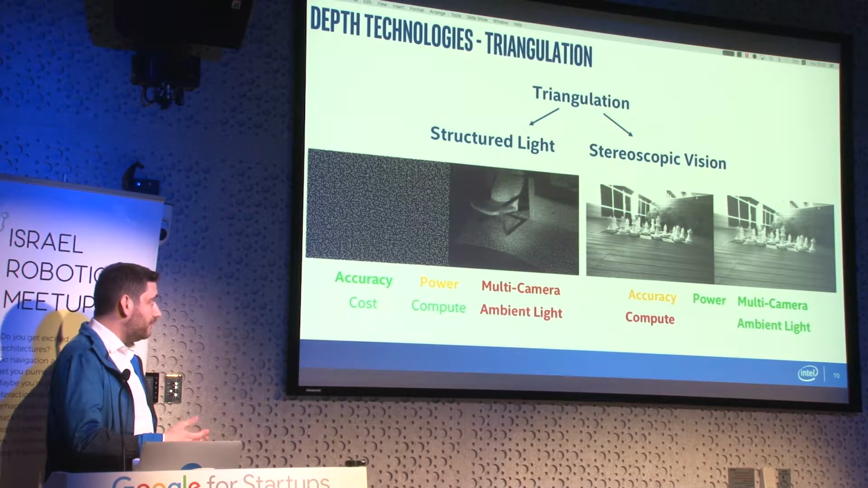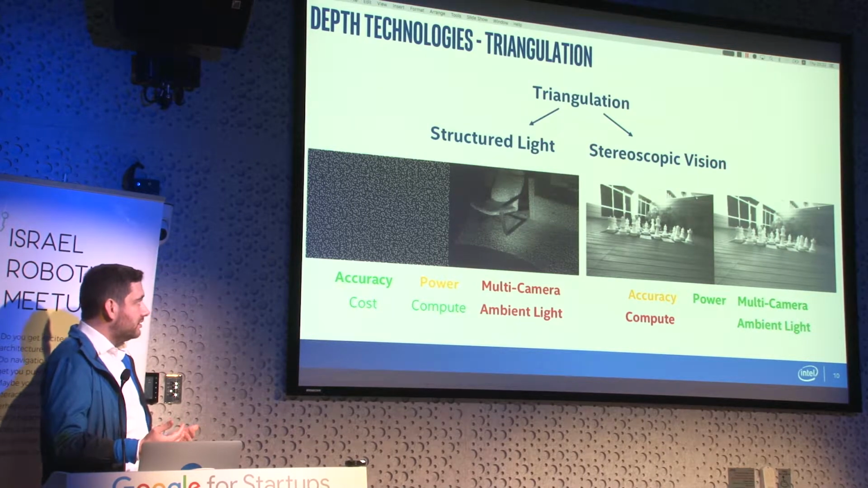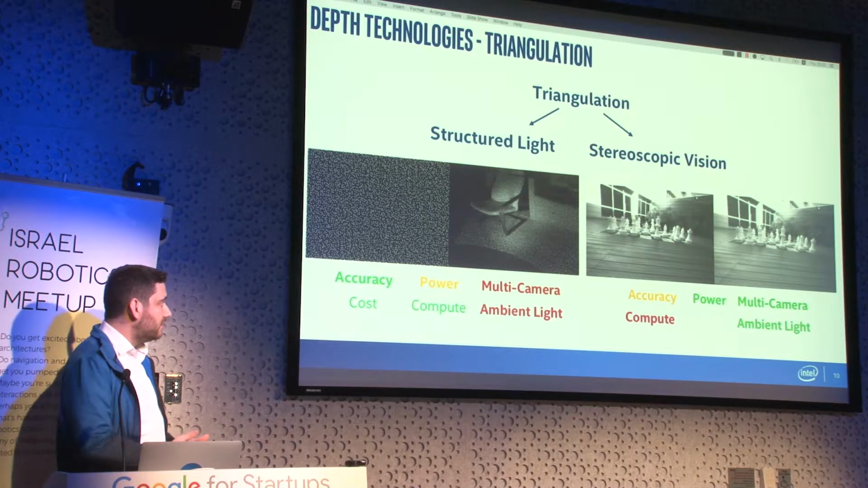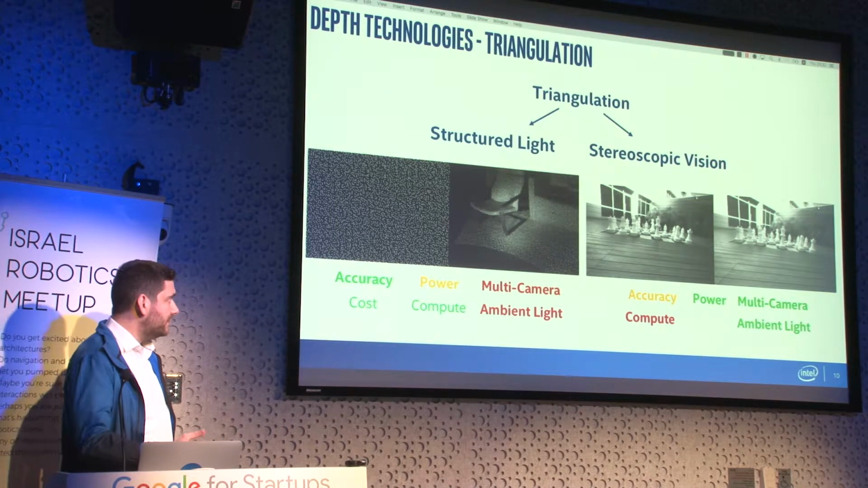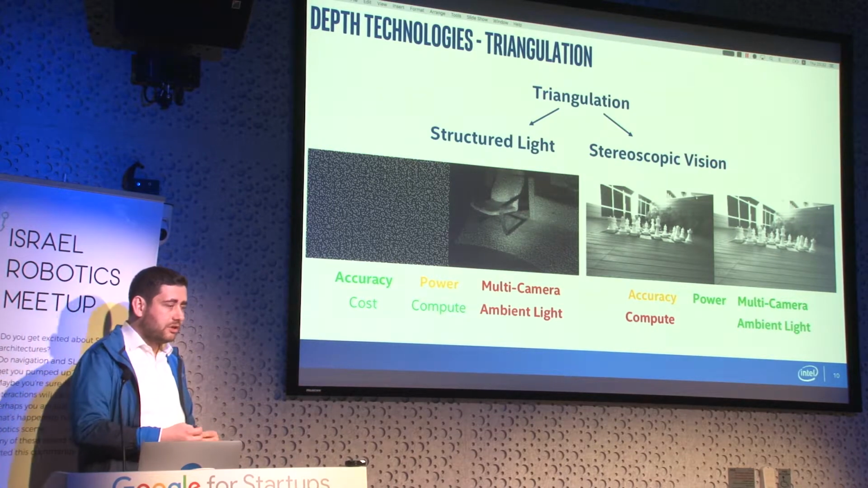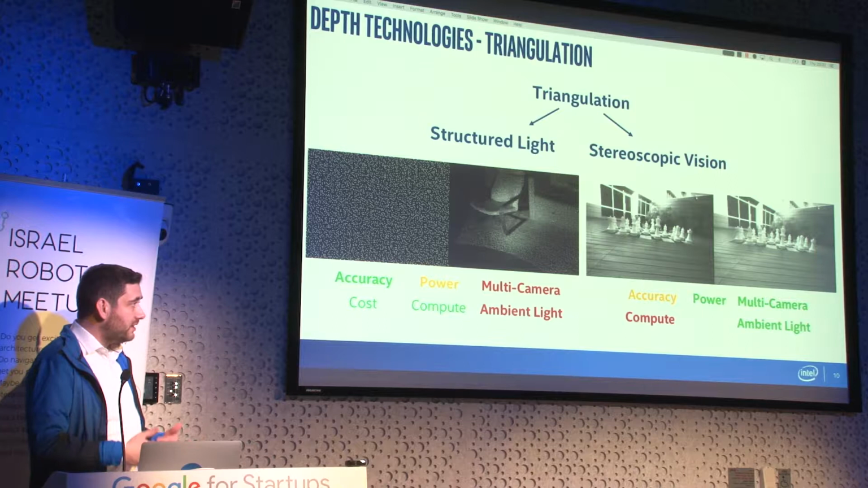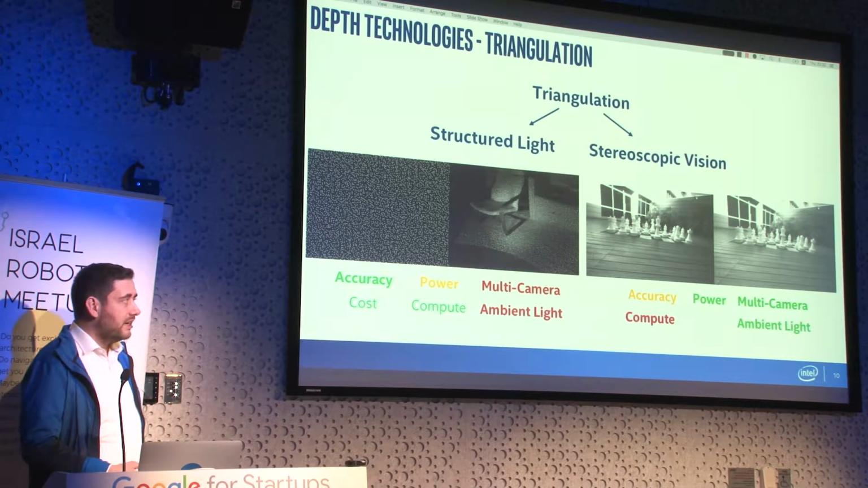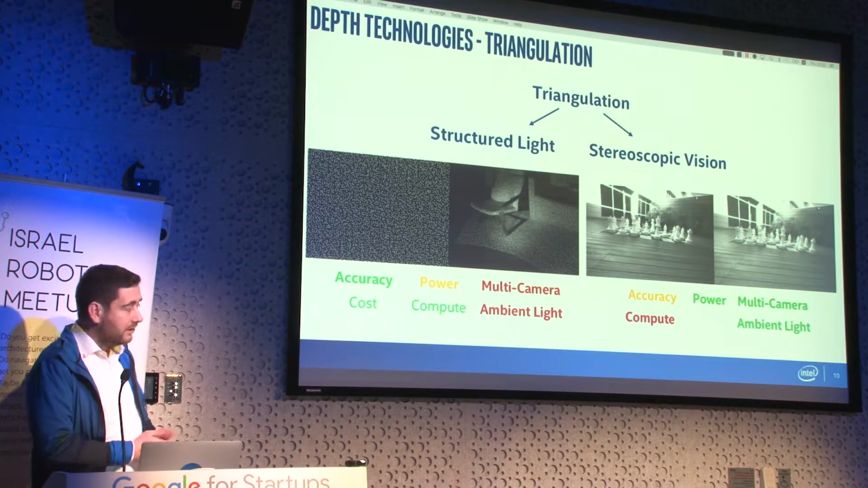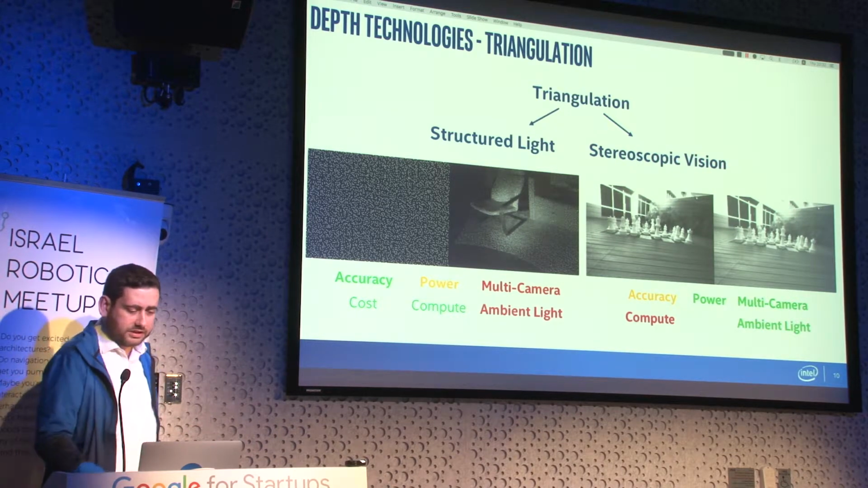Now, one problem that made stereo pretty much impractical up until recently is that in order to get a dense depth image, you actually need to solve a dense image registration problem, which is quite heavy in terms of computational resources. And it's not something you would generally want to do without some kind of hardware acceleration. Some solve this problem with a GPU, and there are other solutions that we'll see.